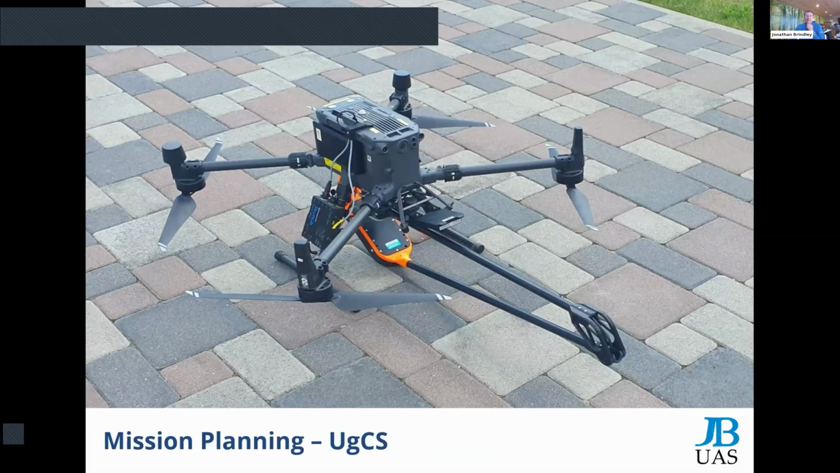So that's a little bit about ourselves and JBUS, and obviously what we're doing and what we're about, and we've got this test center, and hopefully helping people understand the technology. So one thing that we will talk about today is both a hardware package and a software package of how we bring this multi-beam system together.